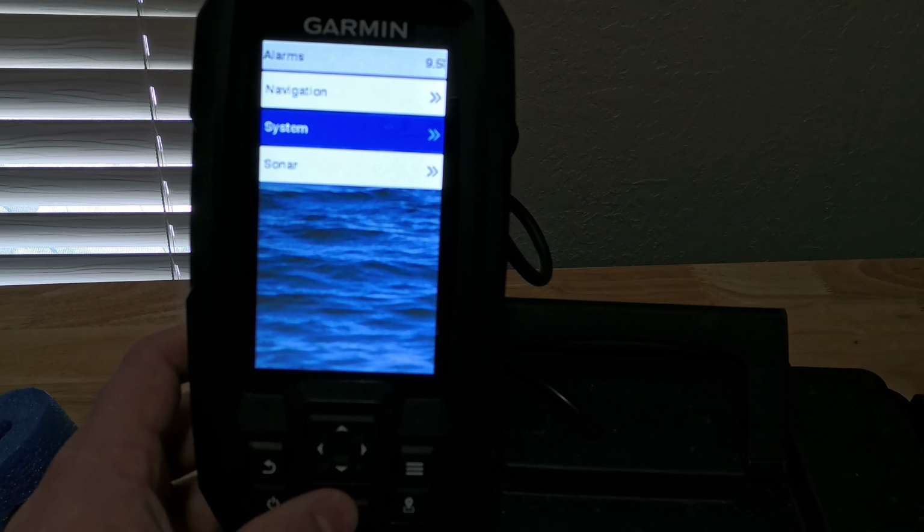Lastly, for alarms, I think this is where you're going to use it the most, is in the sonar alarms. So as you can see here, you can have your shallow water. Right now it's off because it has the ice fishing thing. Deep water, water temp, and fish. And in the fish one, it's going to give you options. And it's kind of like your, I guess you could say, gain for how big the fish are.